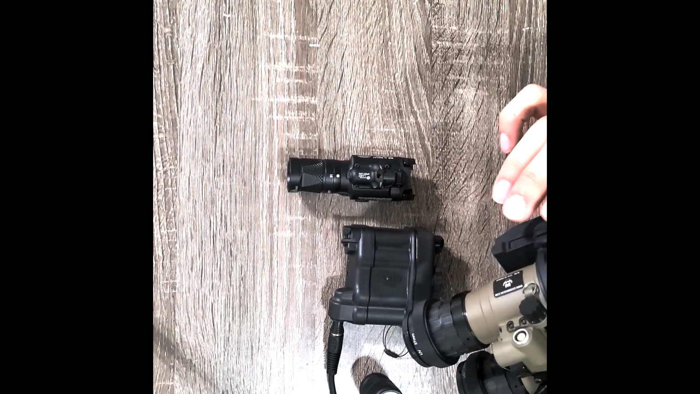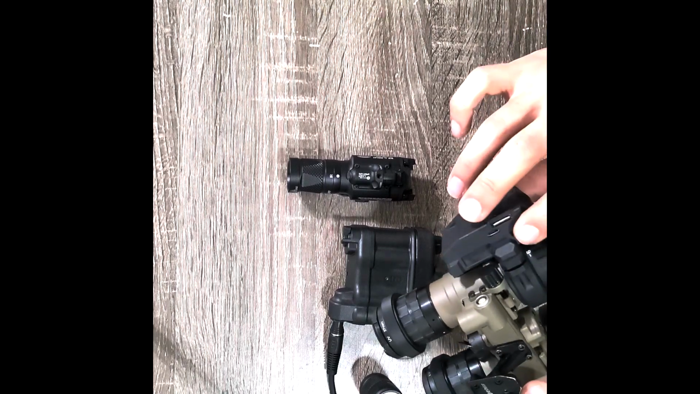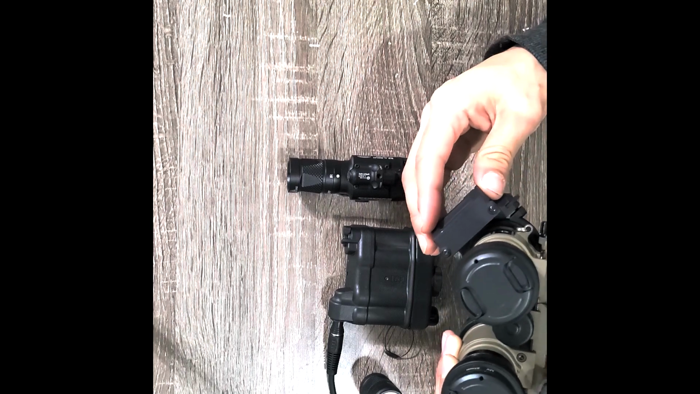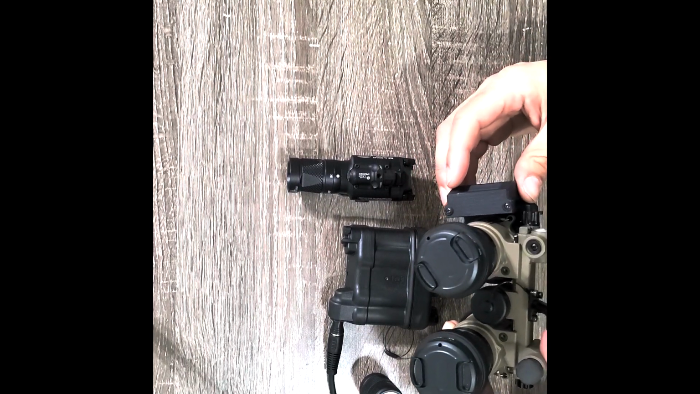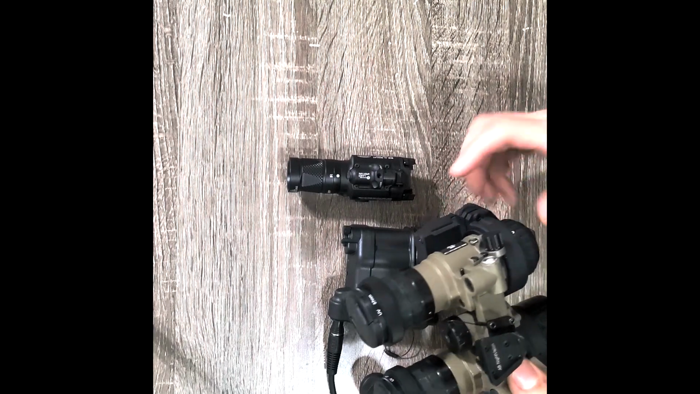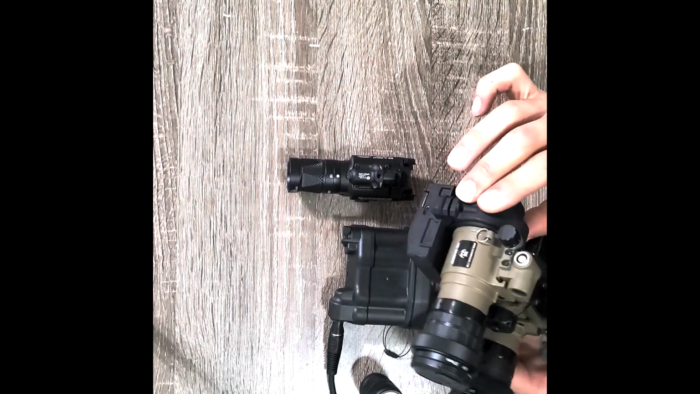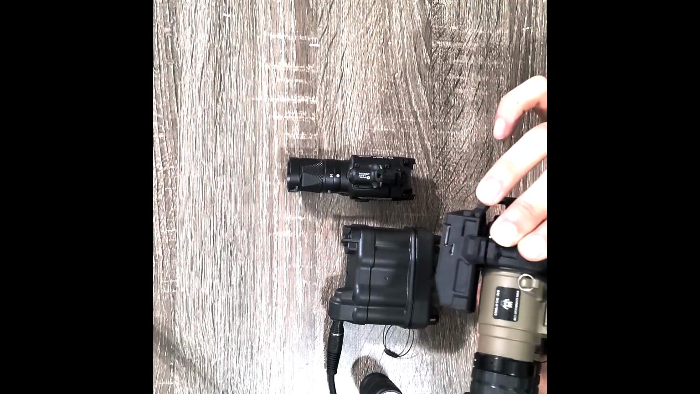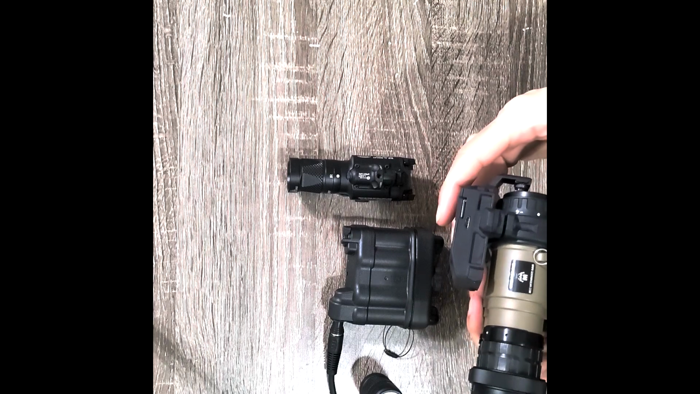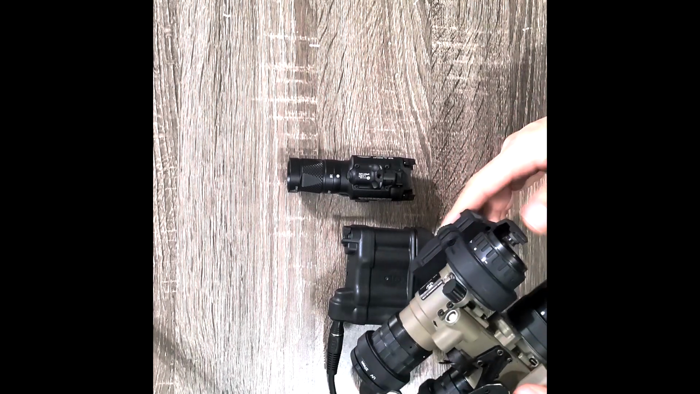It doesn't let you go past a certain amount. It's 3D printed. There are a couple cons. You have to move it around to where it will work with your nods and your nose. Unfortunately, that will result in the picture being sideways or inverted, but you can fix that with most editing software.